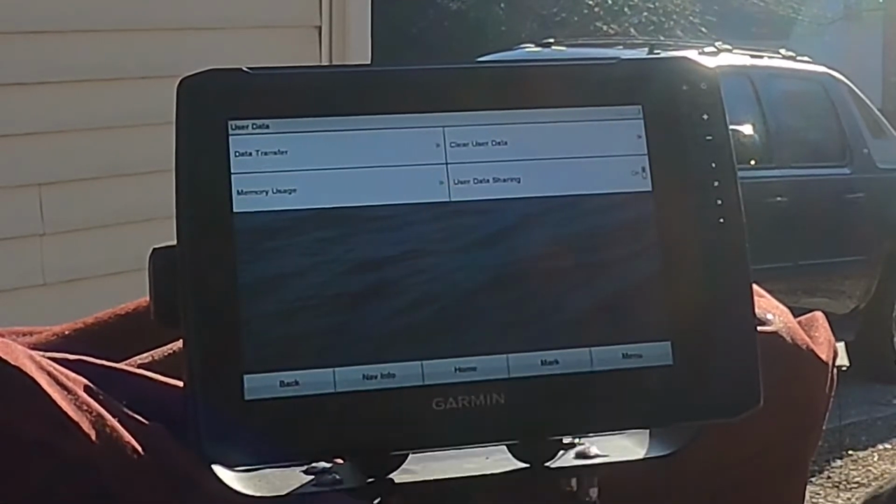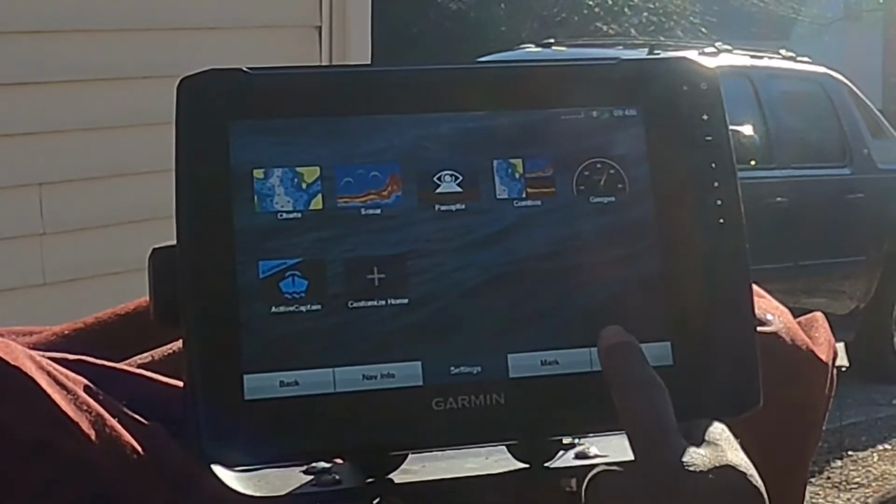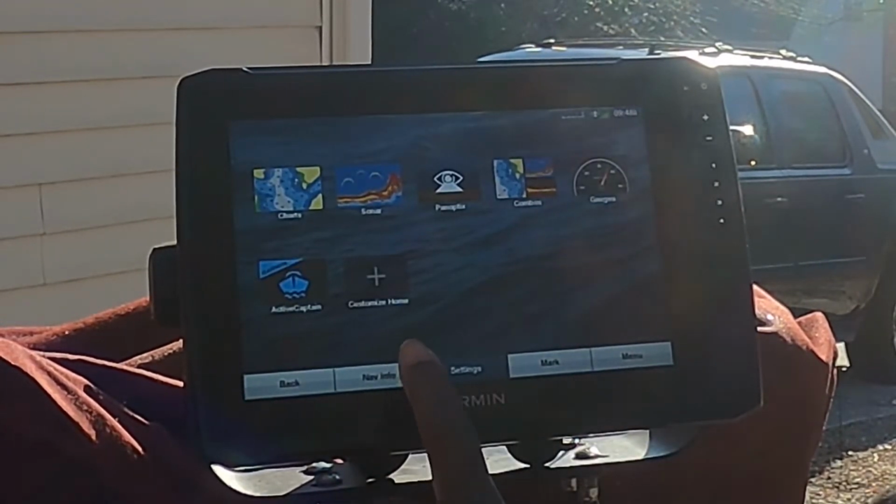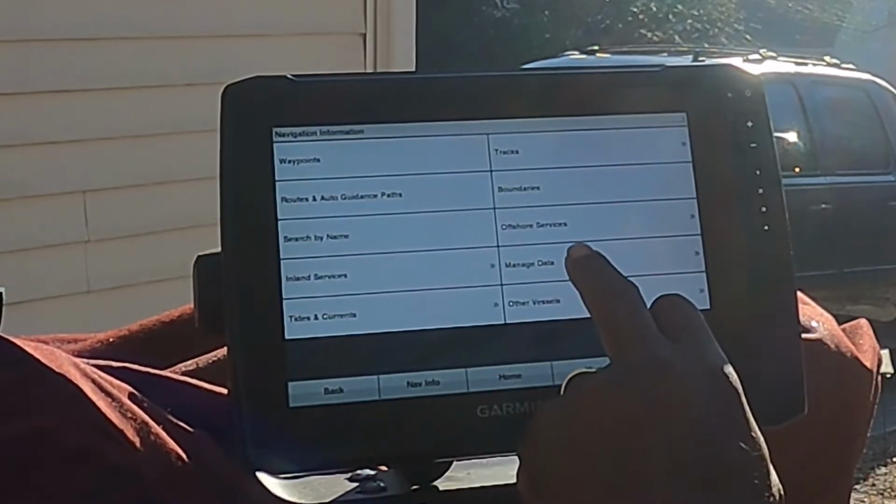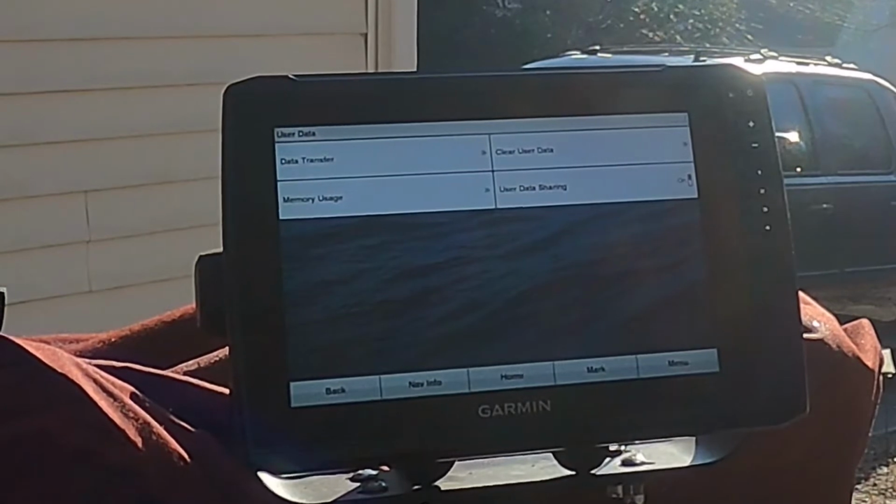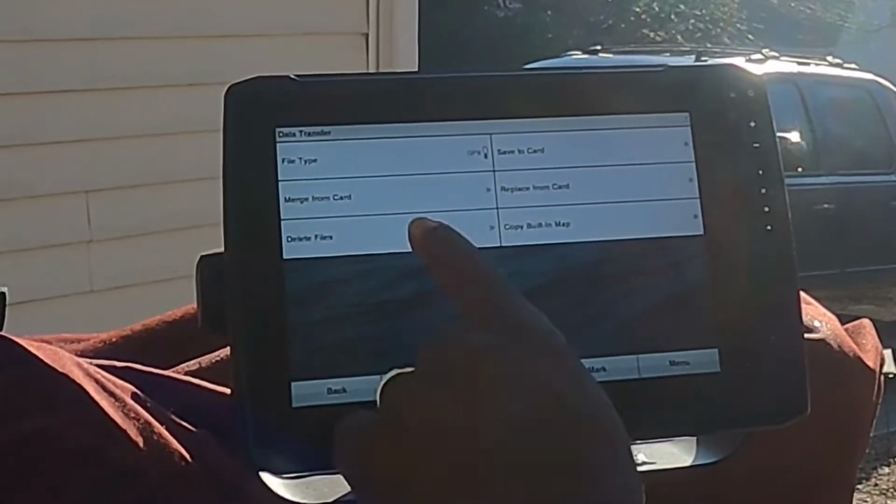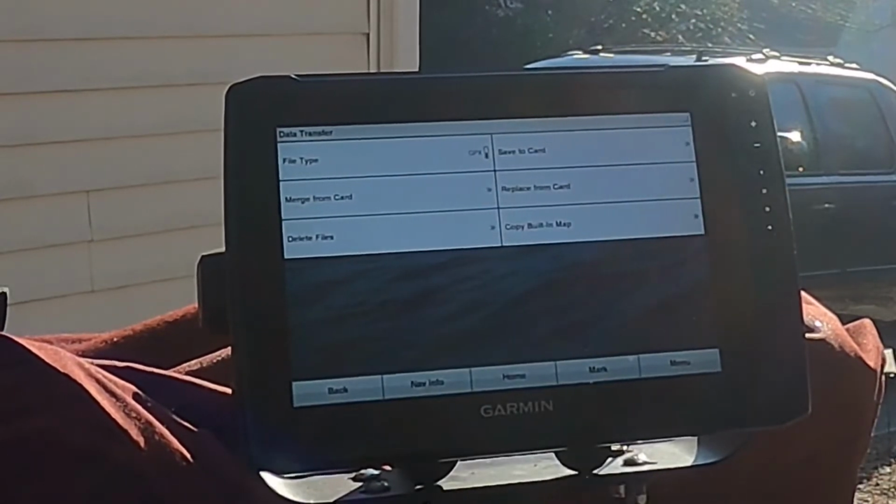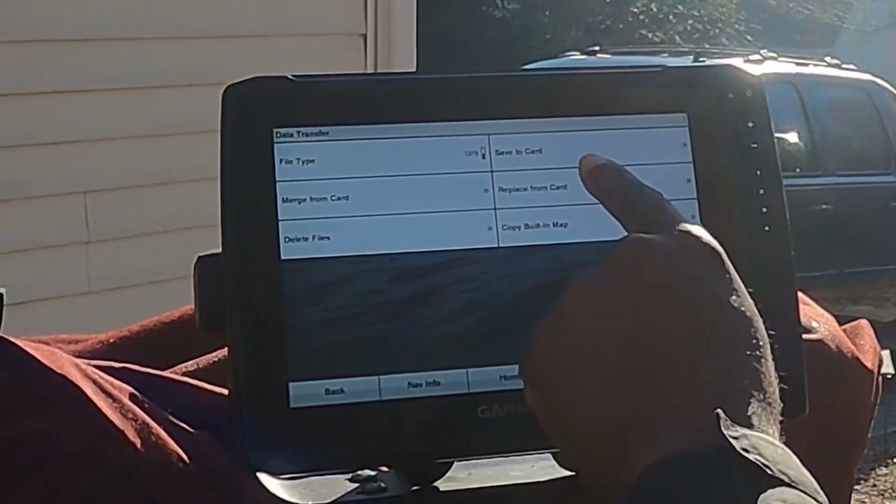Now, what I'm going to do is go back from the beginning, from my home page. I'm going to hit my nav info, say manage data again, and I'm going to do a data transfer. So data transfer, my file type is GPX. There are two file types that Garmin has, GPX and ADM, but GPX is what I'm going to save, and I'm going to save to the card.